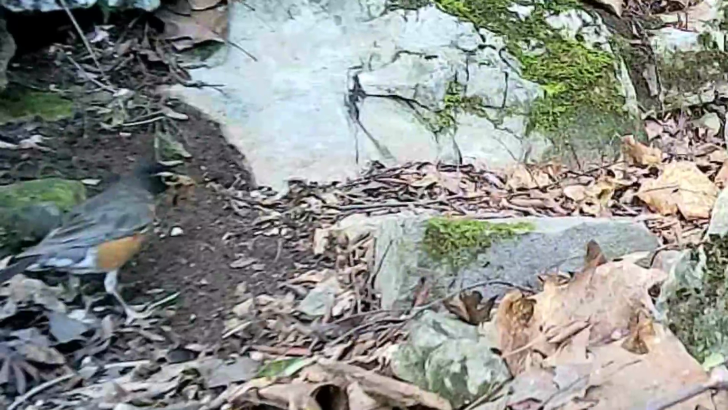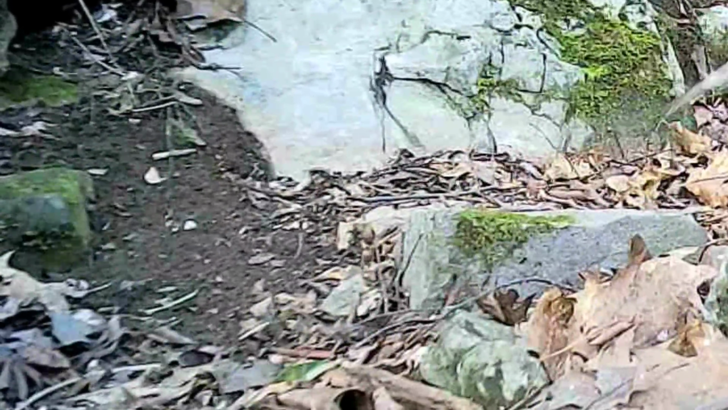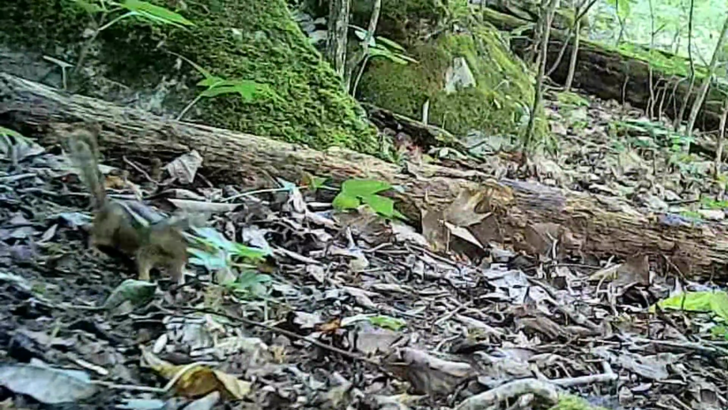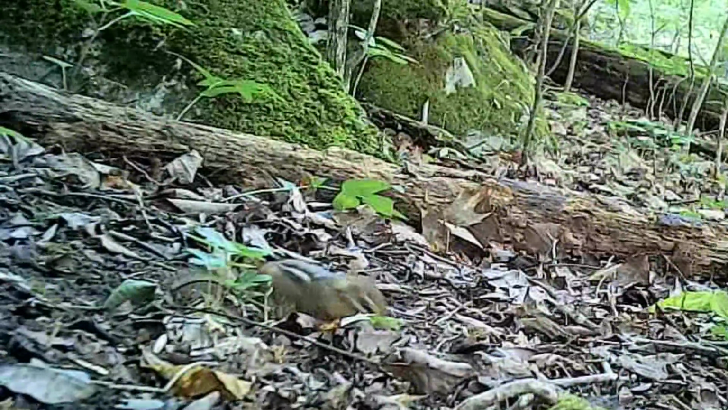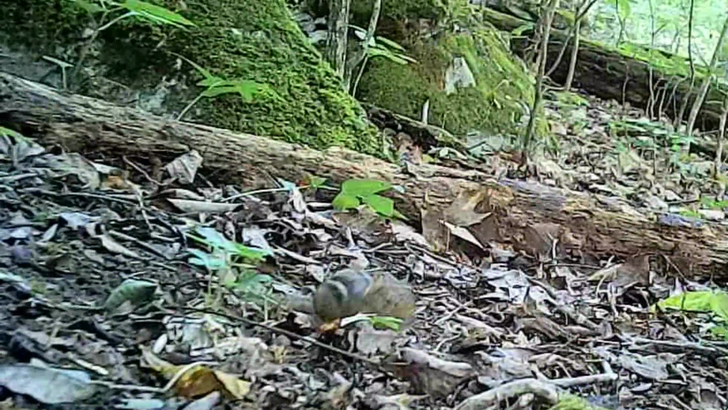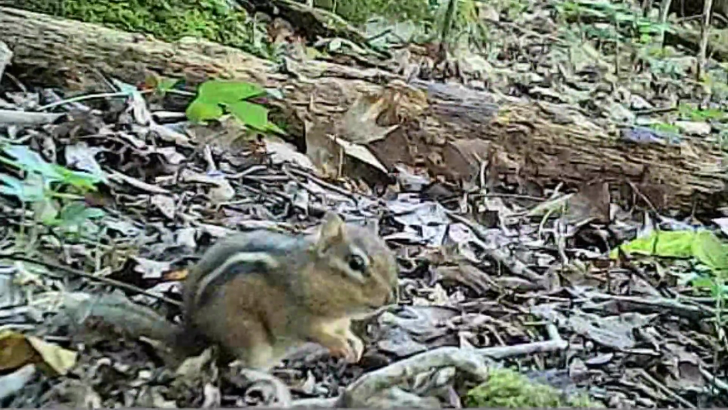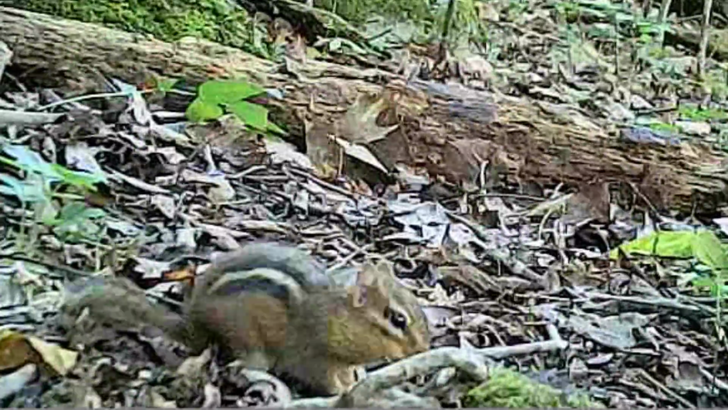These insects are out everywhere, of all types. And there's little Chucky. Looks like he got one. But he's too busy on other things too. Beautiful little woodchuck.